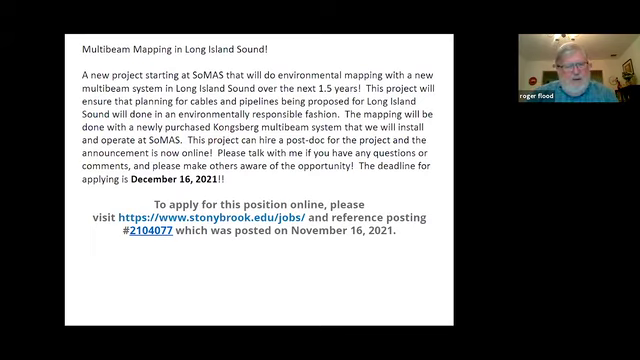One of the projects I've been involved with every now and then has to do with understanding the seafloor between Long Island and Connecticut. It's not a federal water body. It's controlled by the states on either side, more or less.